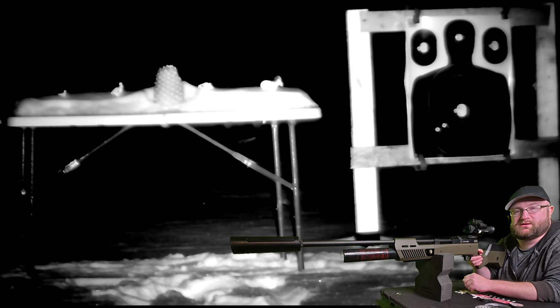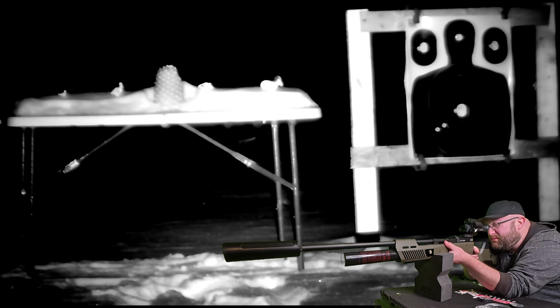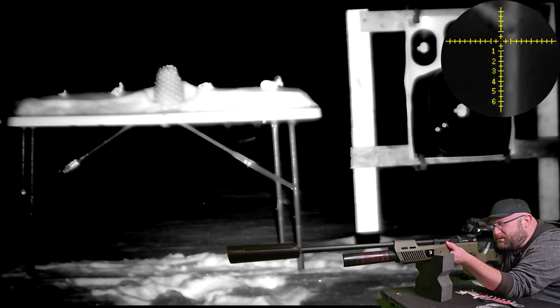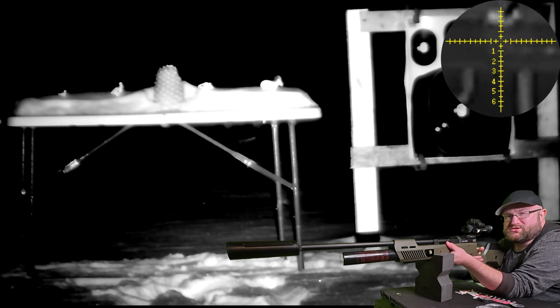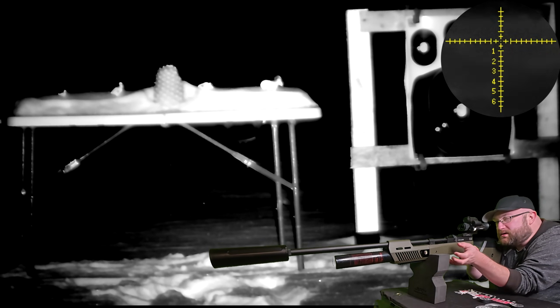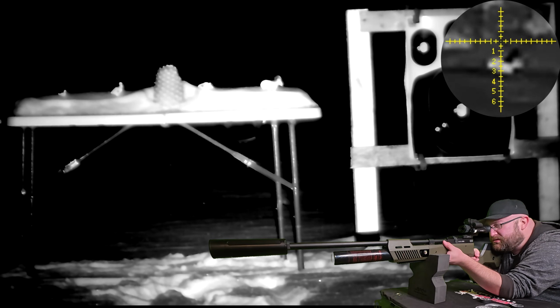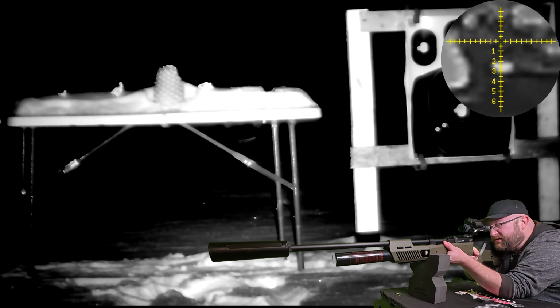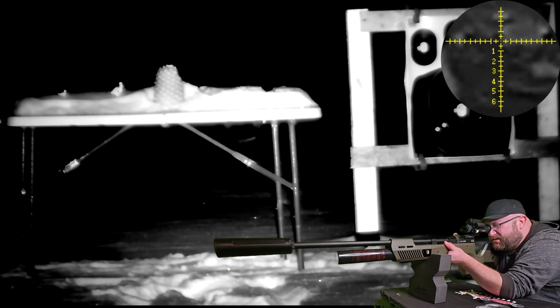Okay, let's wrap up with these silhouette targets. They're a little bit hard to see down there, so just bear with me. I don't know where I should be aiming. I'm gonna go for the 5 first. I think that was a little bit above it. Let's go for the 4. Still a little bit above it. I did just refill, so I might have been under the reg pressure, I think I was, so let's go for the 3. 3 it is. A little bit to the right.